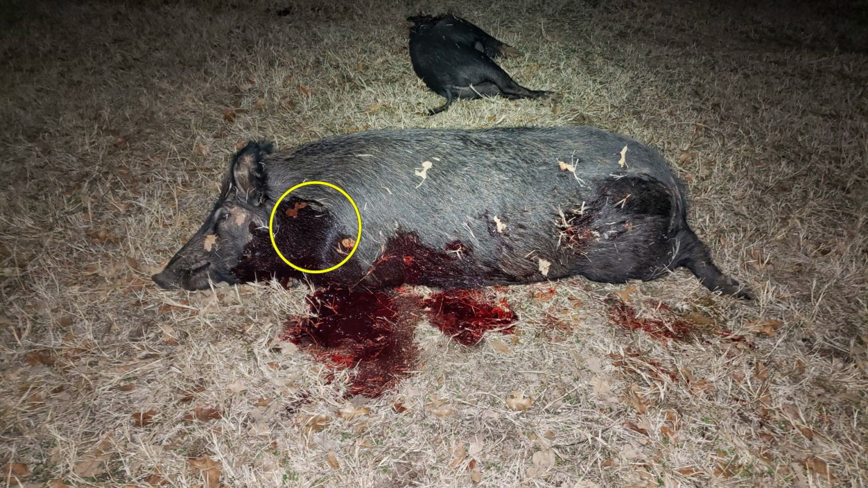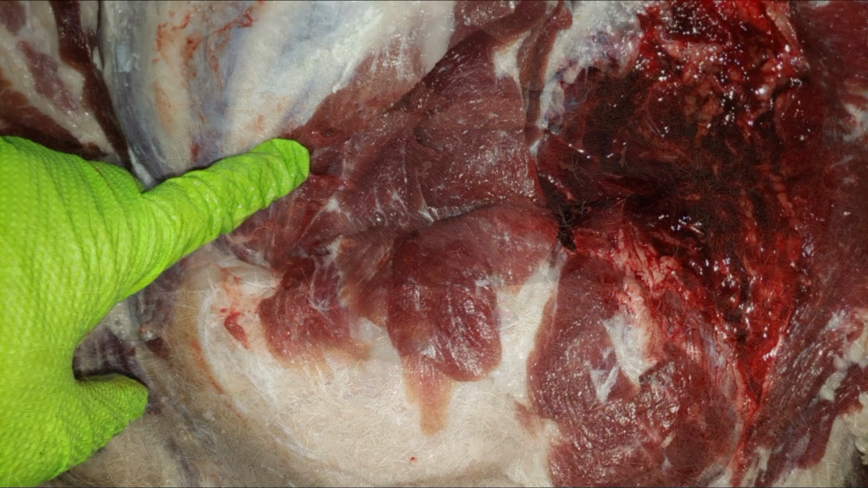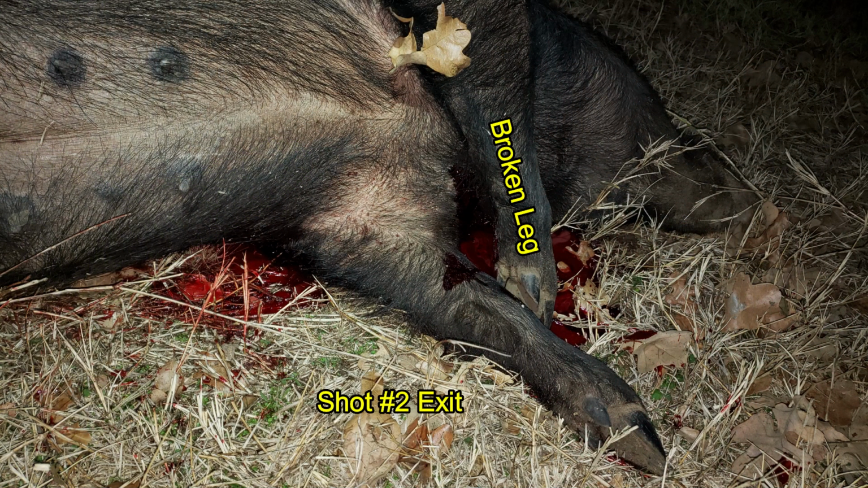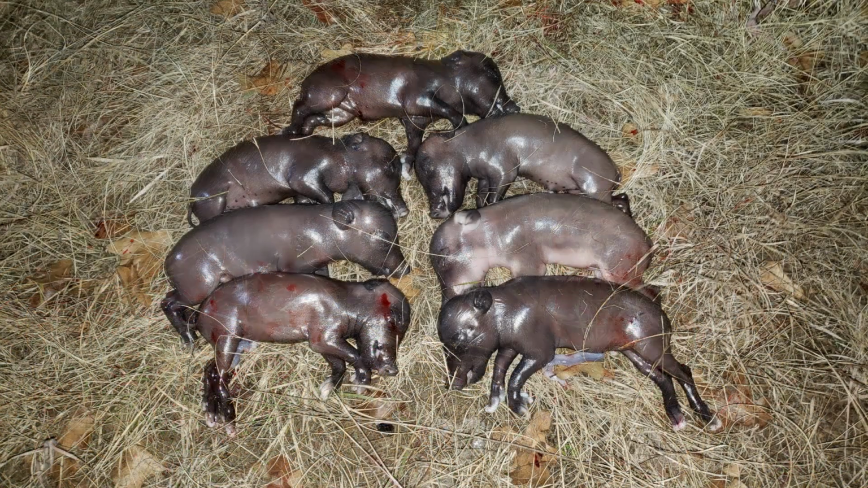The first shot entered the front of the shoulder. The second shot entered low and behind the shoulder. The first shot here is where I have my finger in its hole. And the second shot doing a lot more damage, you can see on the right. And the second shot exited in the neck below the broken leg that you see. As noted, she was pregnant. She was carrying 7 on board.